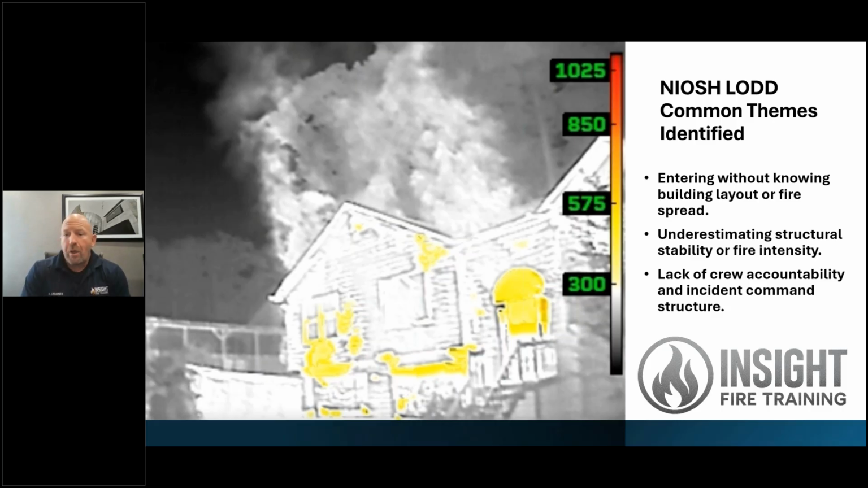We like to enter a building without knowing the layout or fire spread. We could simply avoid that with a size-up in your initial scan. We also underestimate the structural stability of the building or the fire's intensity. That could also potentially be assessed by a thermal imaging camera. We can't look at the exact structural integrity of a building. We know that for a fact, but we can see signs of failure. Another big issue is a lack of crew accountability in the ICS structure and communication, which is a consistent theme. I understand my friends get frustrated by the consistent reports and the consistent recommendations. But ladies and gentlemen, that falls on our shoulders, not NIOSH.